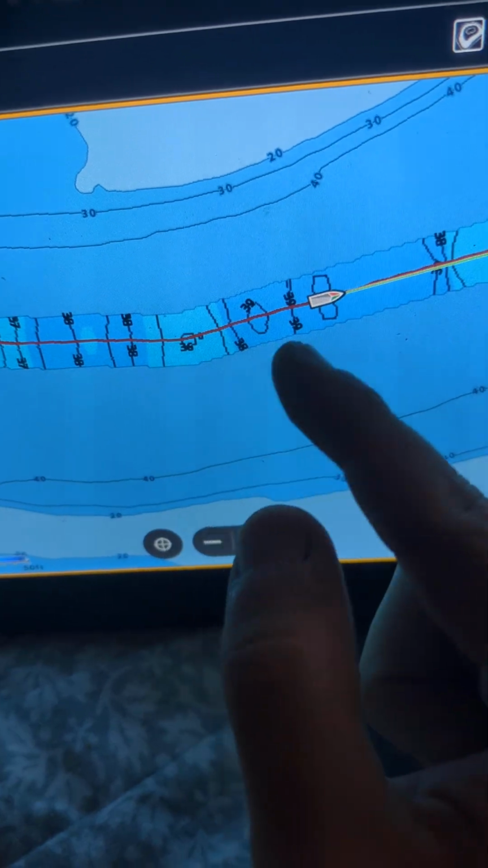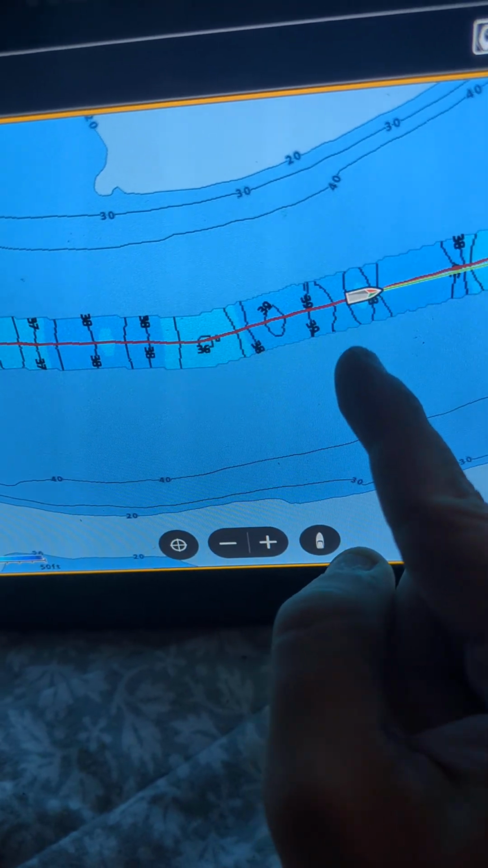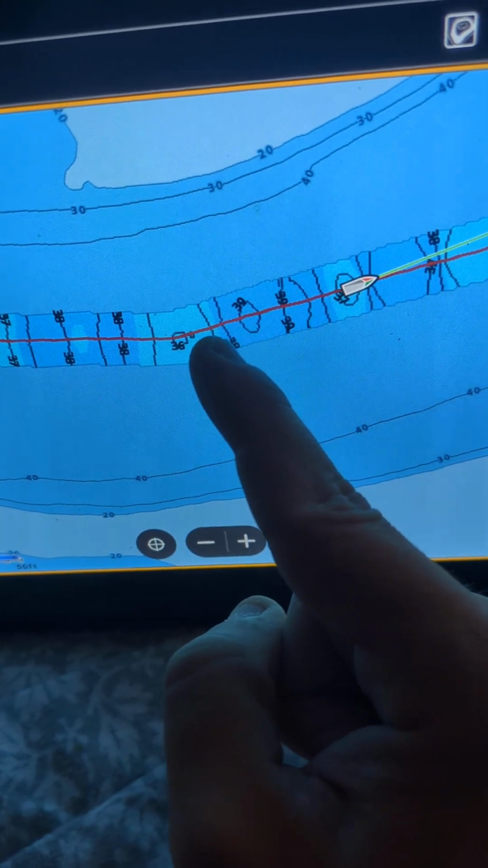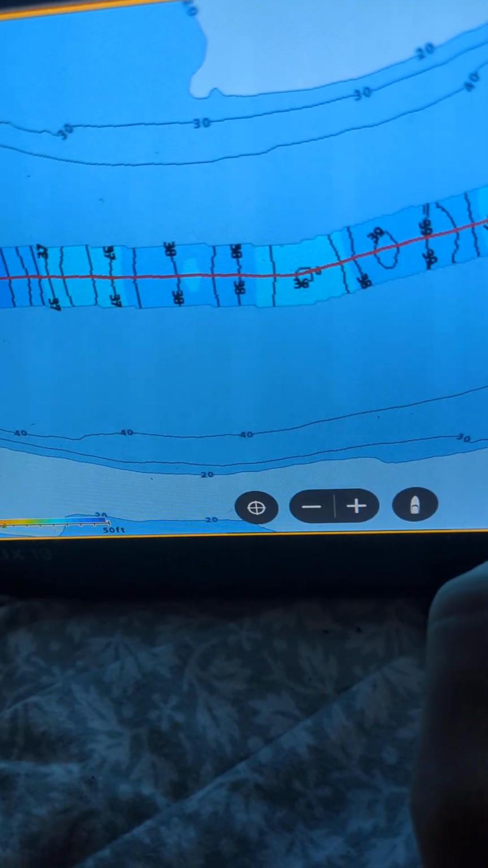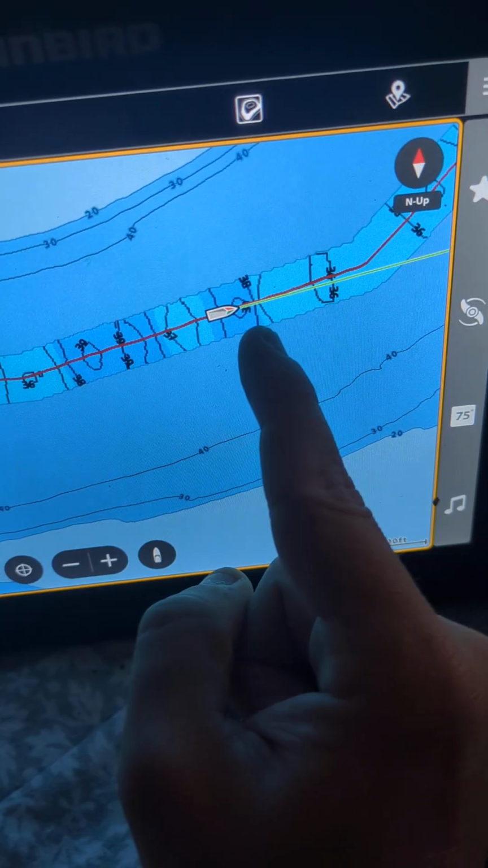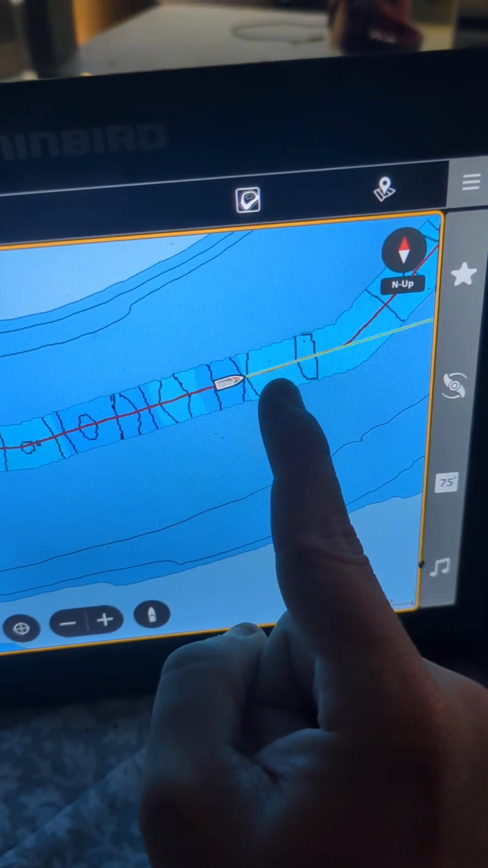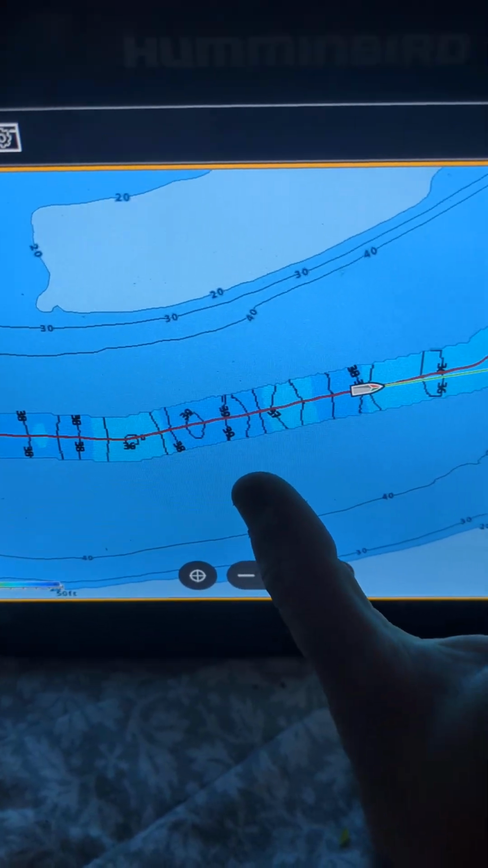You could also buy cards, which is like $200, but this is auto chart. It scans the bottom and it shows you the perfect contour, hills. It's kind of like a topographical map or a bathymetric map. I think that's the right word. But yeah, it shows you that.